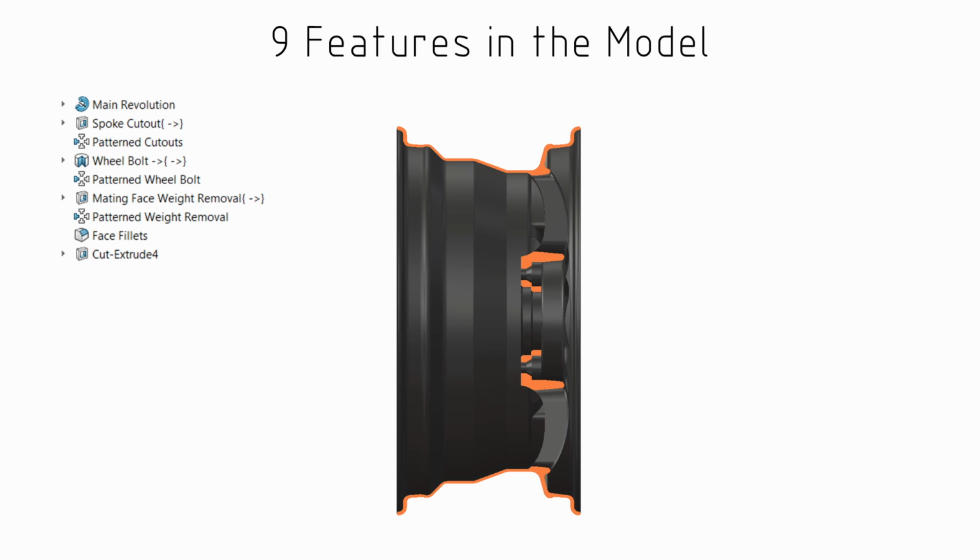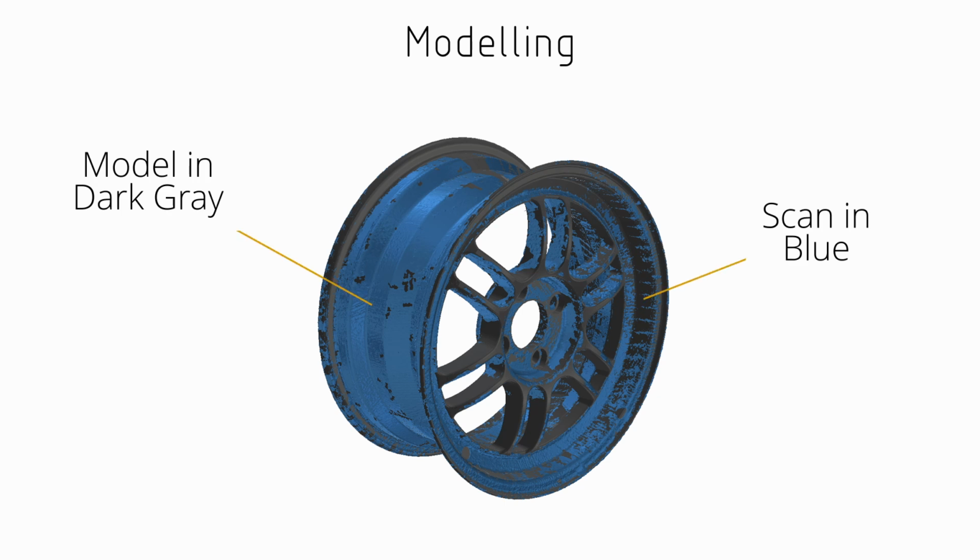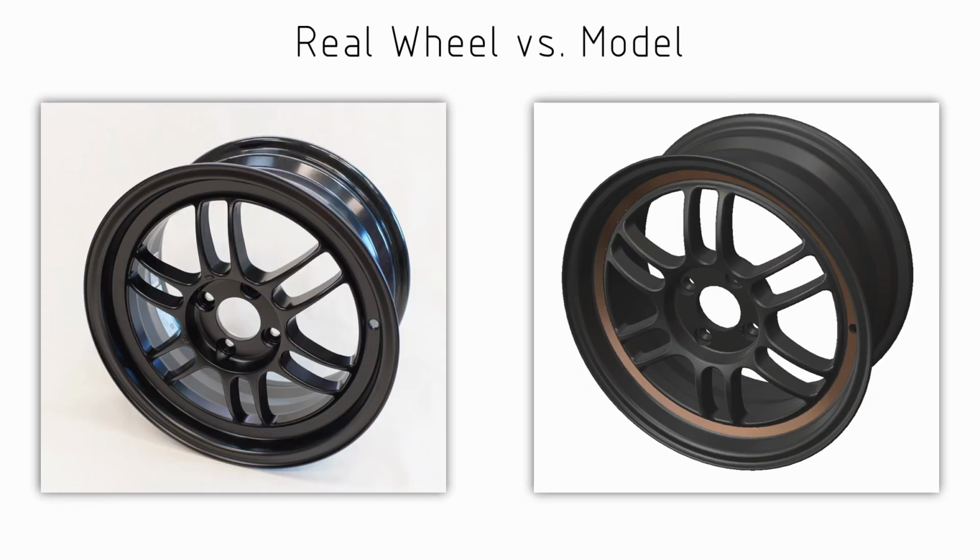And if we see this overlaid with the original scan, you'll see that there's quite a lot of good correlation here. We see that in some places there's a little bit more material in the scan, and in some places there's a bit more material in the model. But overall, you see the geometries match quite well. And we can see this quite clearly if we take a photo of the rear wheel and put it up against the model of the wheel. You'll see that they match up quite well.